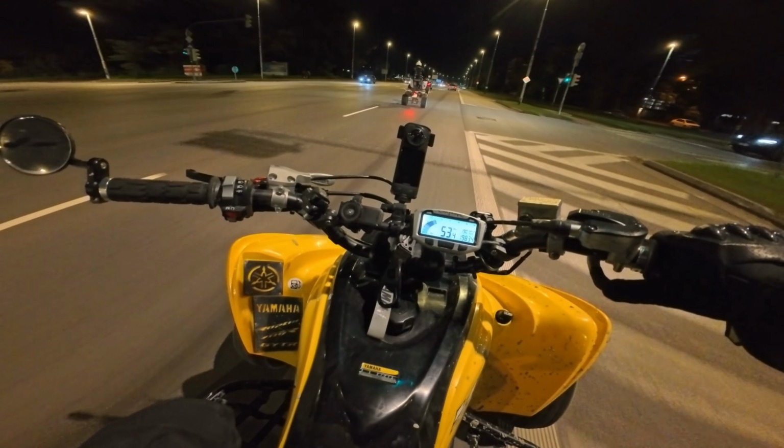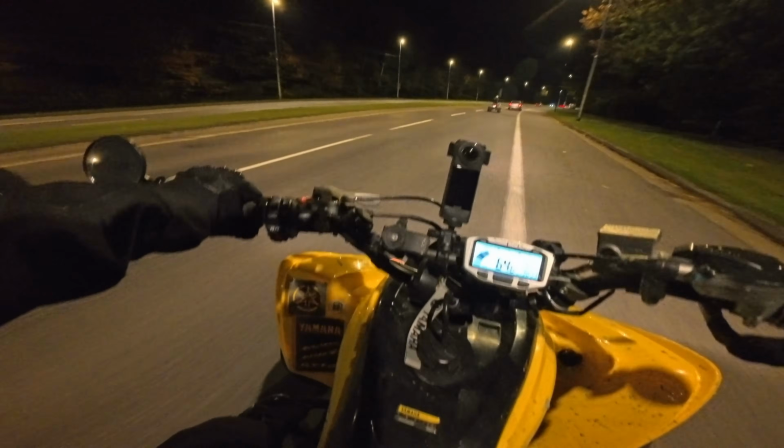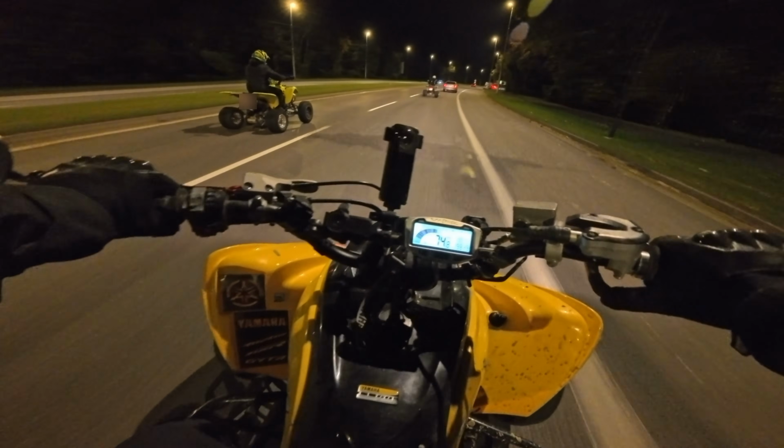That wheelie came out really solid. He's really improving. Moments like this you could watch non-stop.